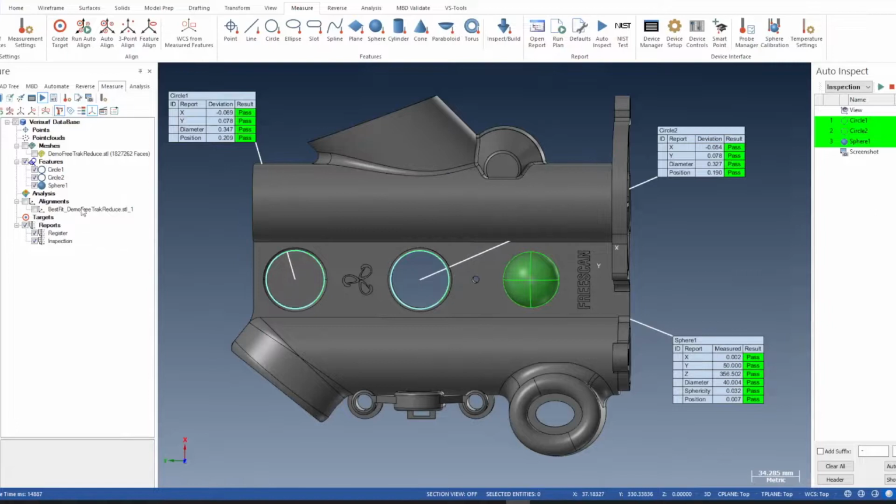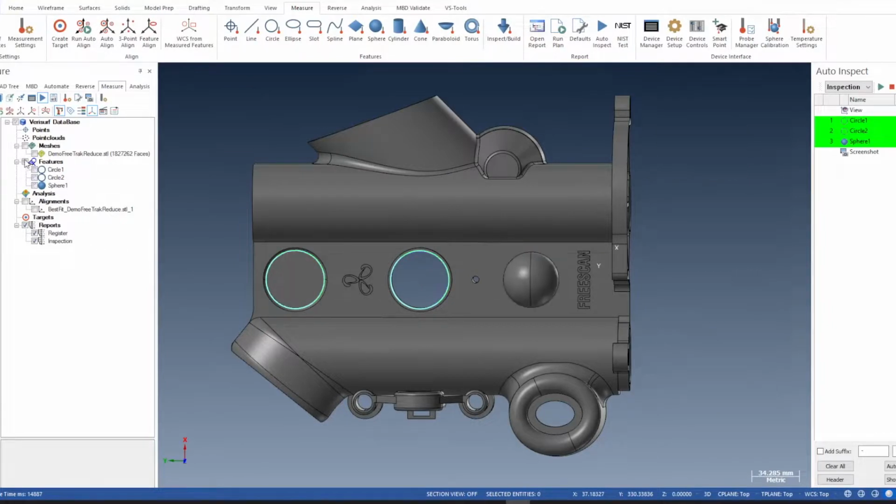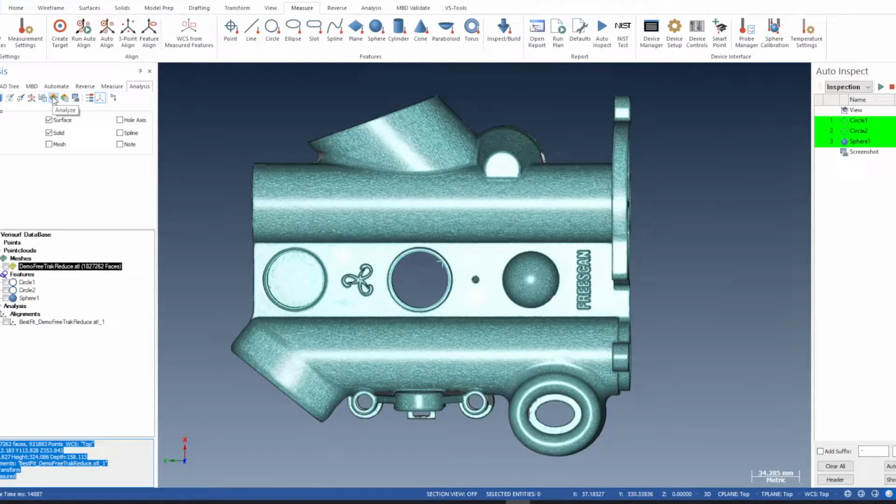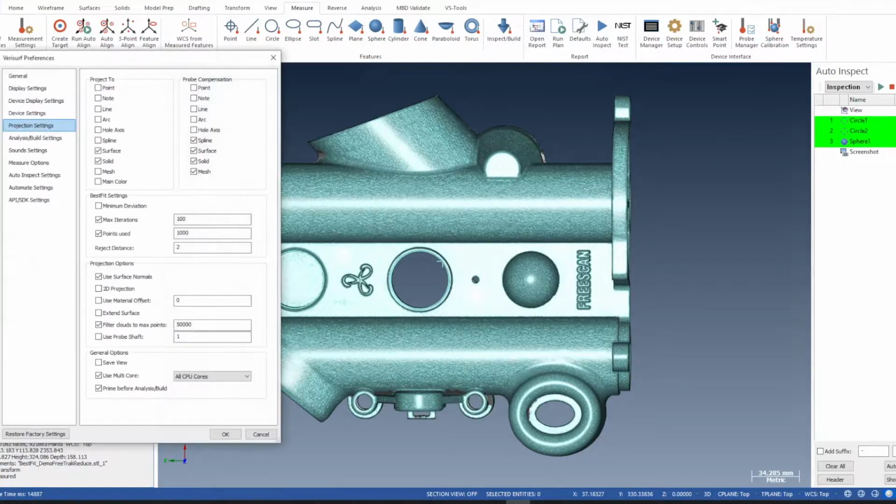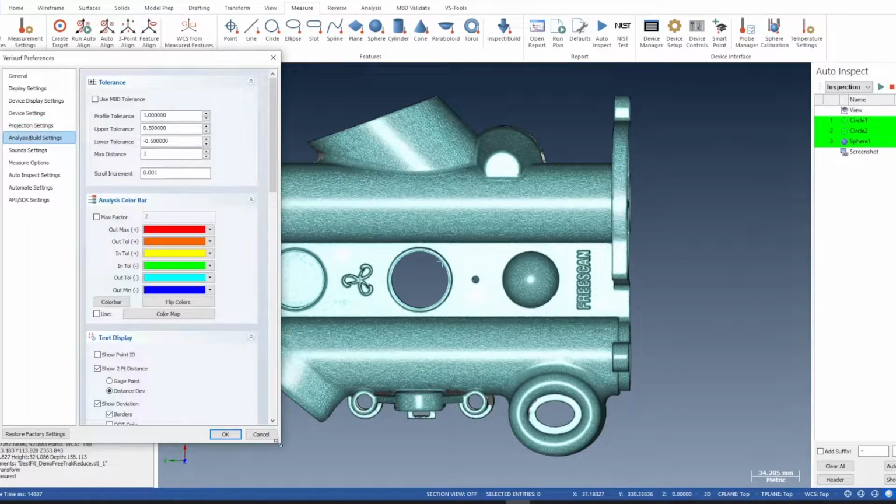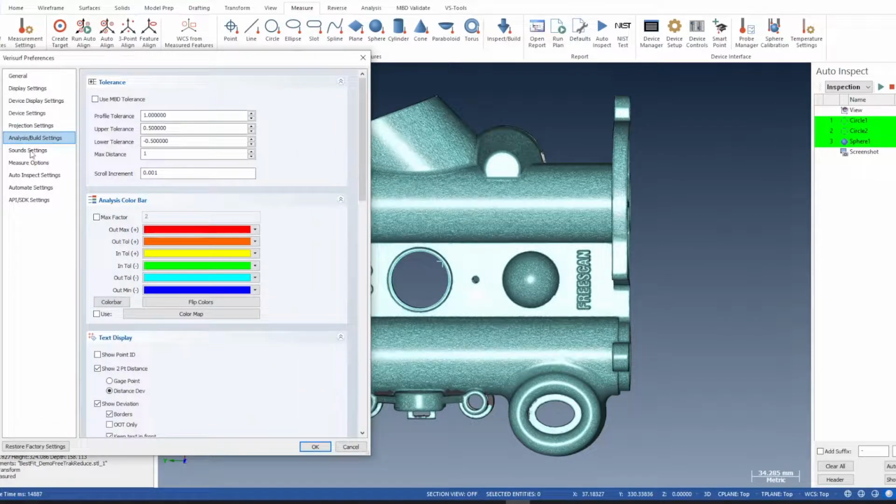If you want a color map, take the mesh, analysis, go color map, analyze. It depends on what your settings are. If you go here, projection settings, you'll either have been using discrete colors with deviations on, or color map. So there's the settings for the analysis. I've got it set at plus or minus 0.5 millimeter there. You can change it, whatever.